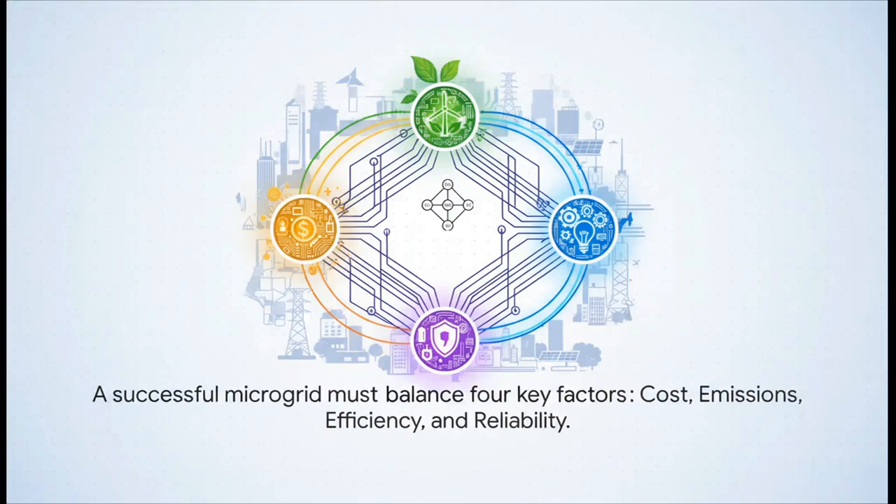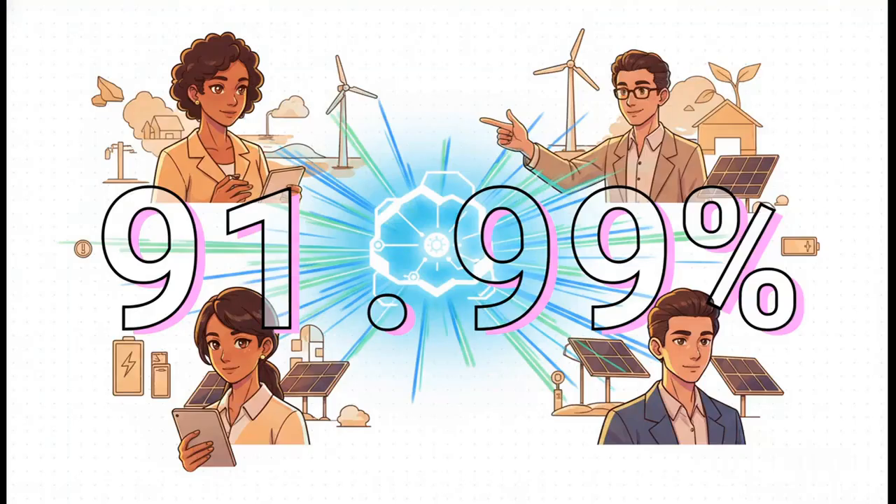But building one isn't simple. As you can see in this diagram, engineers have to do this very careful balancing act between 4 competing goals: keeping costs down, emissions low, efficiency super high, and making sure reliability is absolute. It's a really complex puzzle to solve. But when you get it right, the results are incredible. Studies of these optimal microgrid designs show they can achieve nearly 92% efficiency. That right there is the power of smart, local, and resilient energy engineering. This is a real, viable solution.